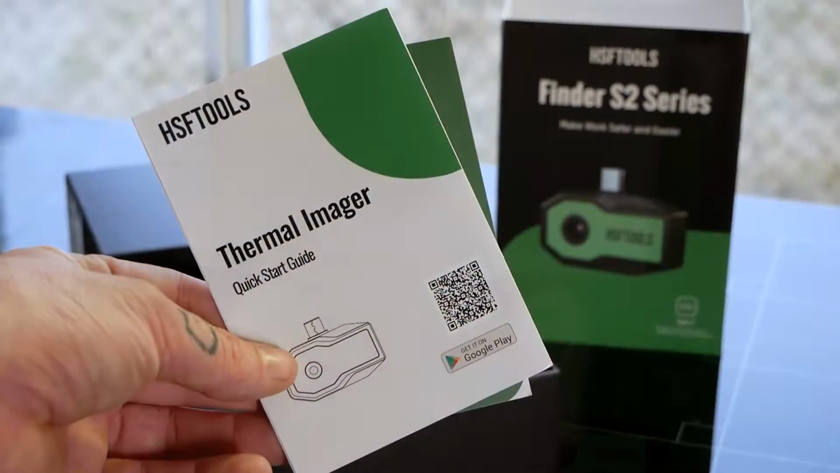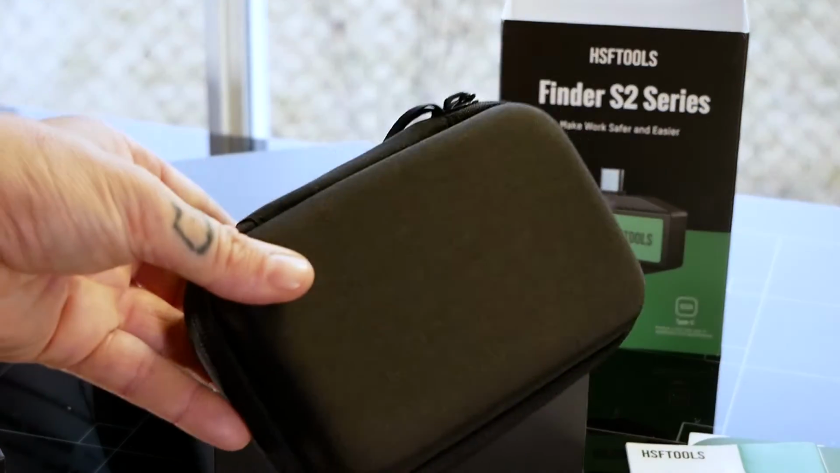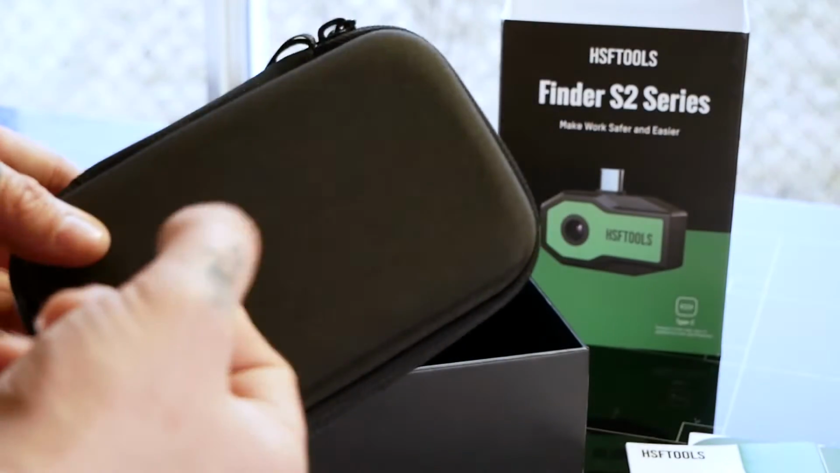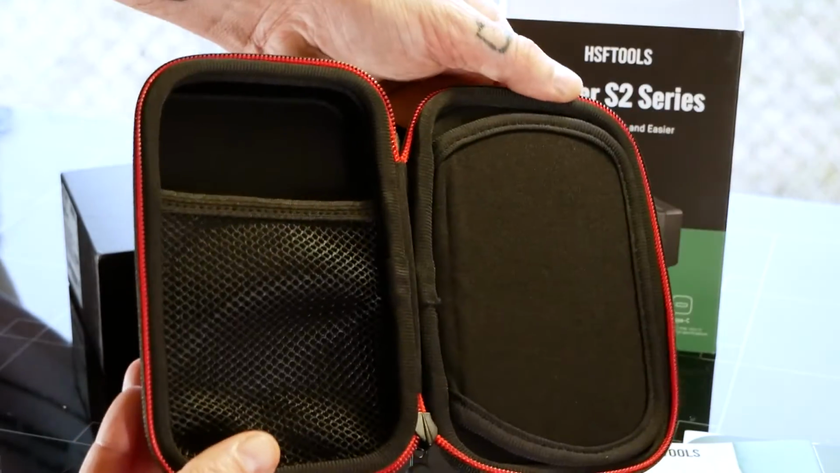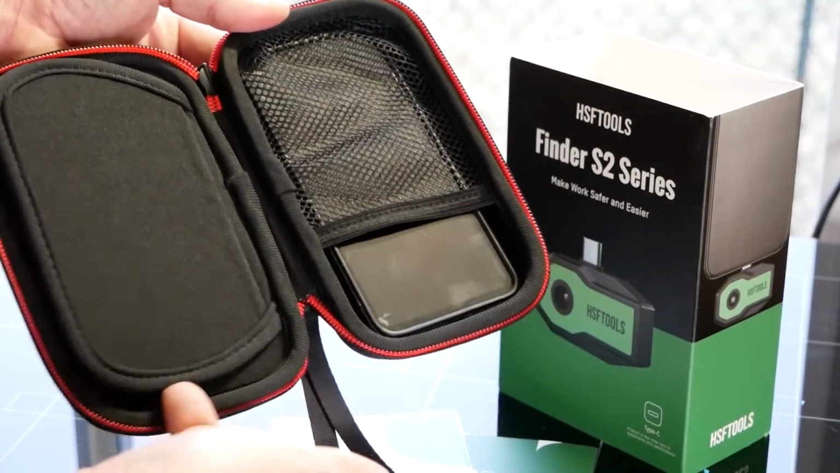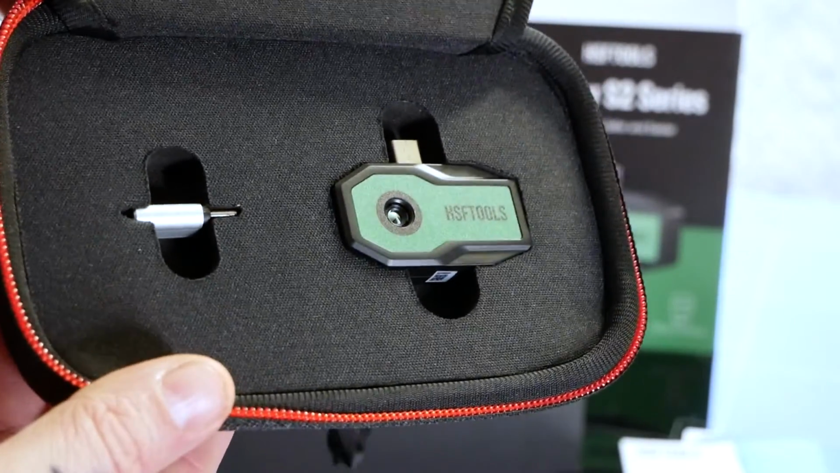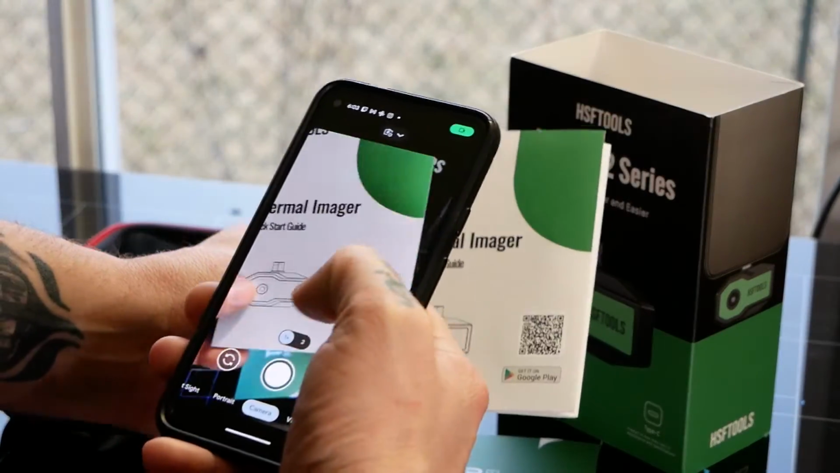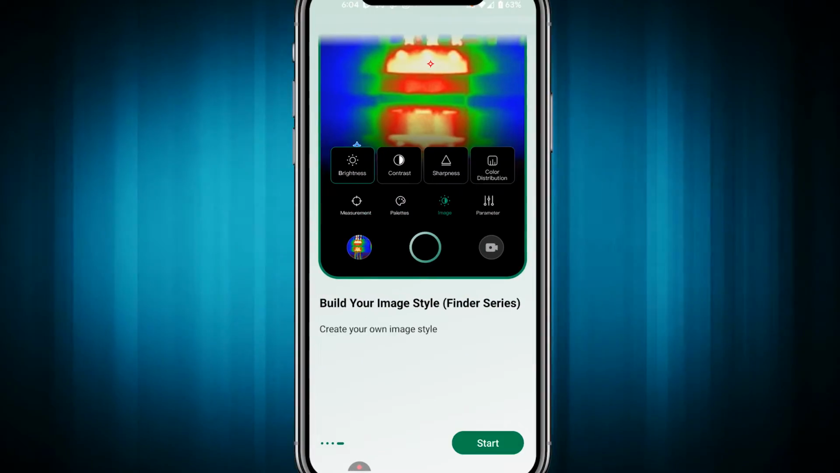Inside the box, you have your user manual, and then a nice travel case with a tough protective cover. Unzip that, and inside, you have a stretchy mesh pocket on one side, a protective flap to keep your lens safe, and on the other side, your camera and extender piece. To get started, scan the QR code on the manual, and then download the app.